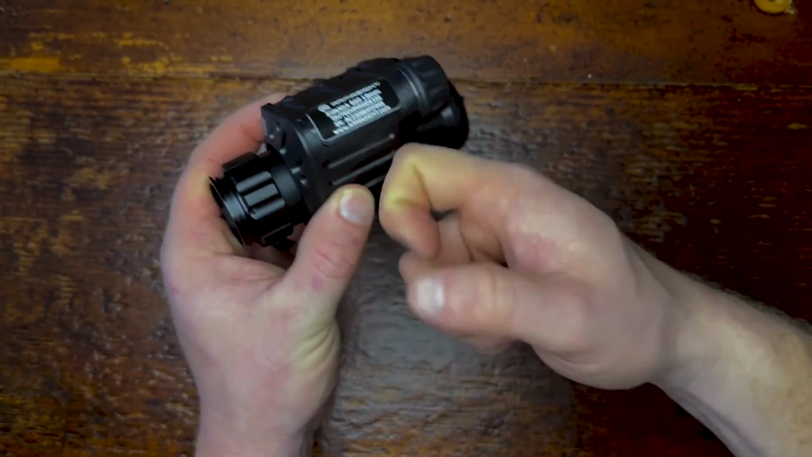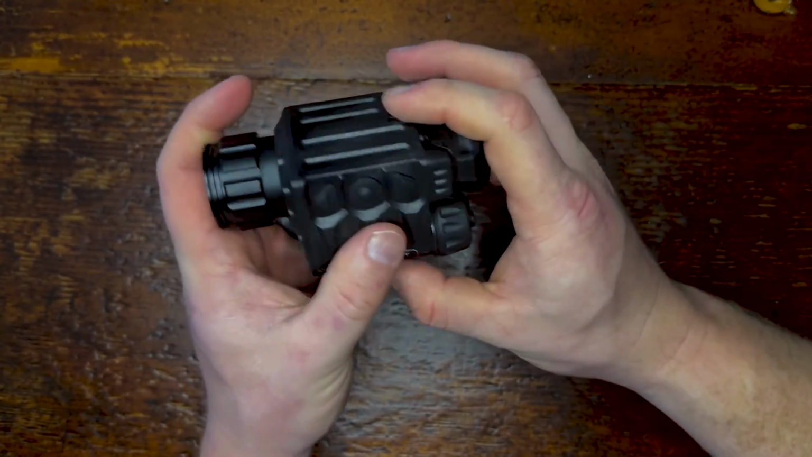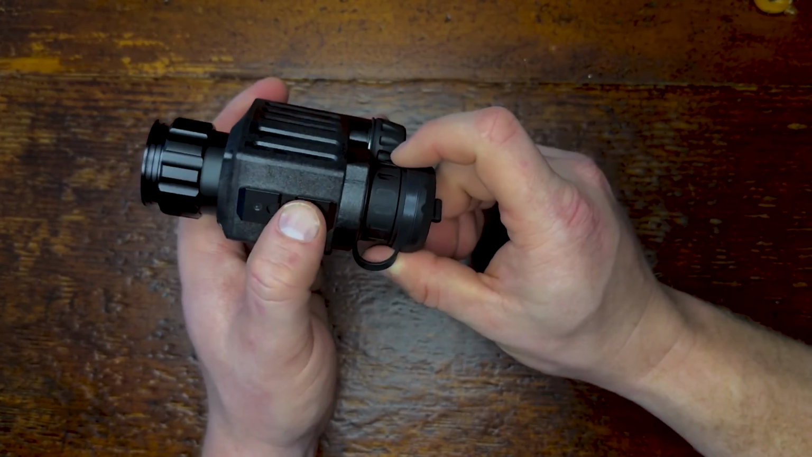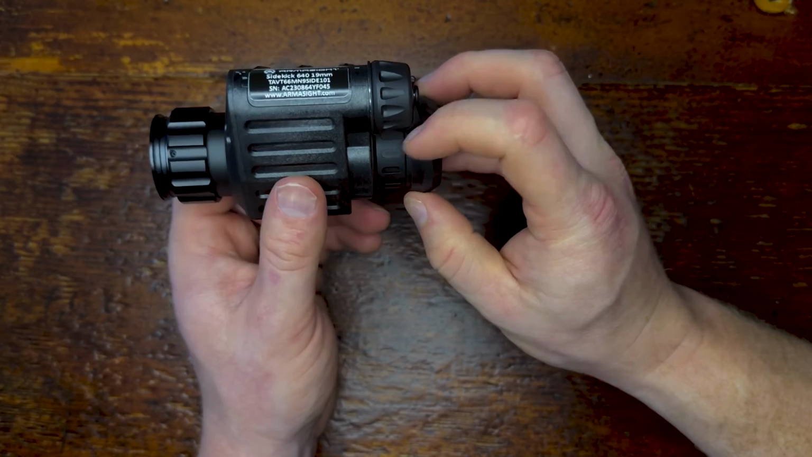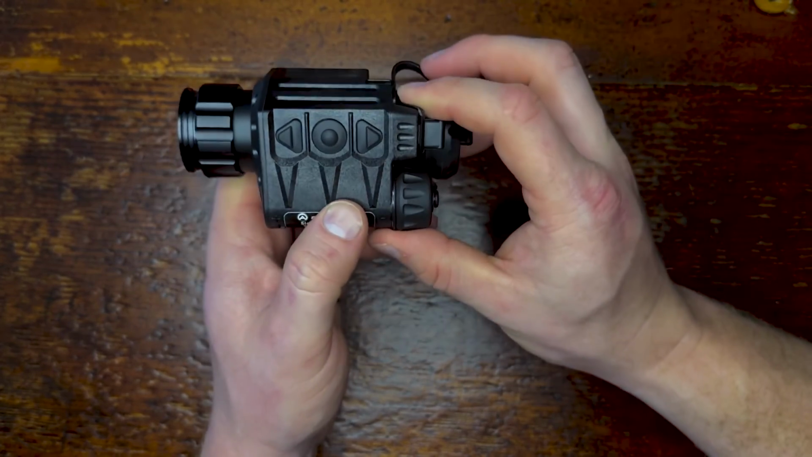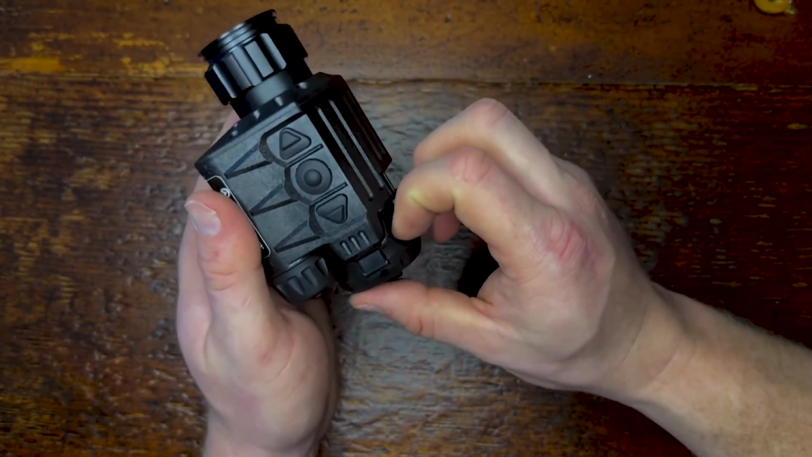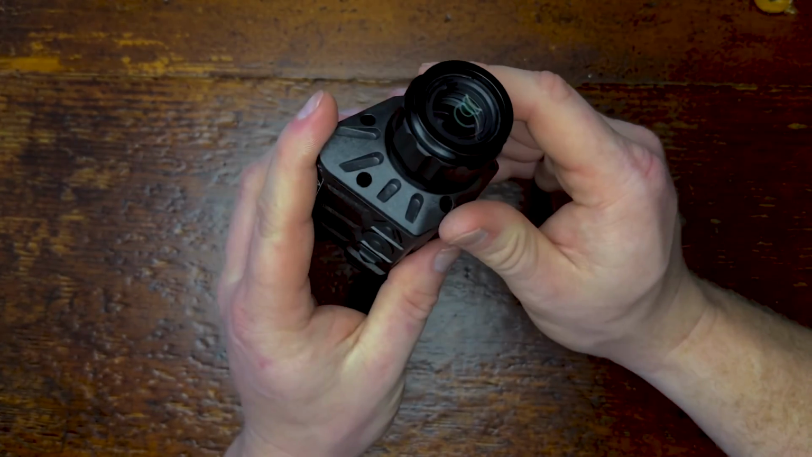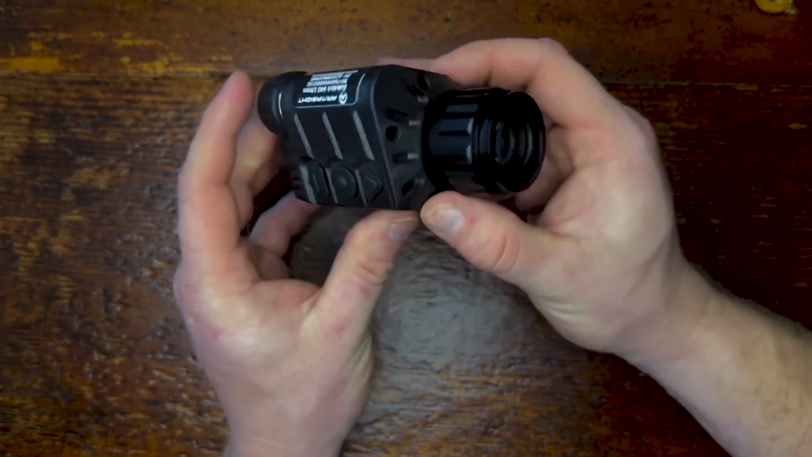Given how durable these things are, I mean, you can just feel, compared to an MH25 or the ML19, this thing is leaps and bounds better in terms of durability. It's also all US made and sourced, which is a huge bonus. And yeah, this thing is going to be extremely popular for Armasight.